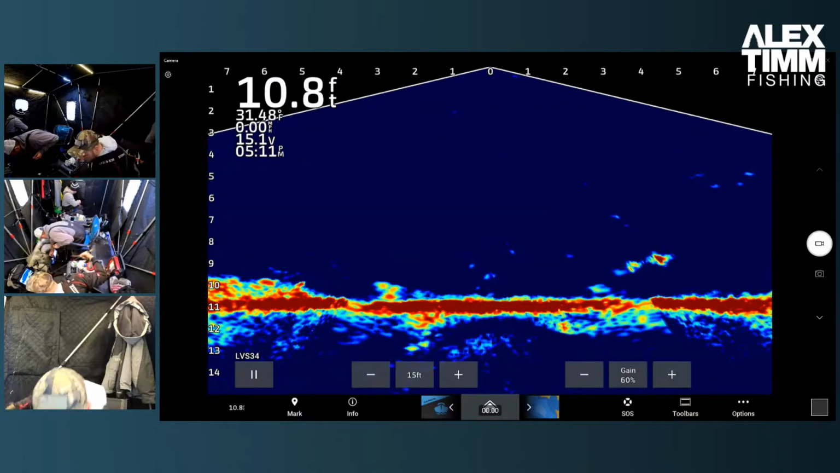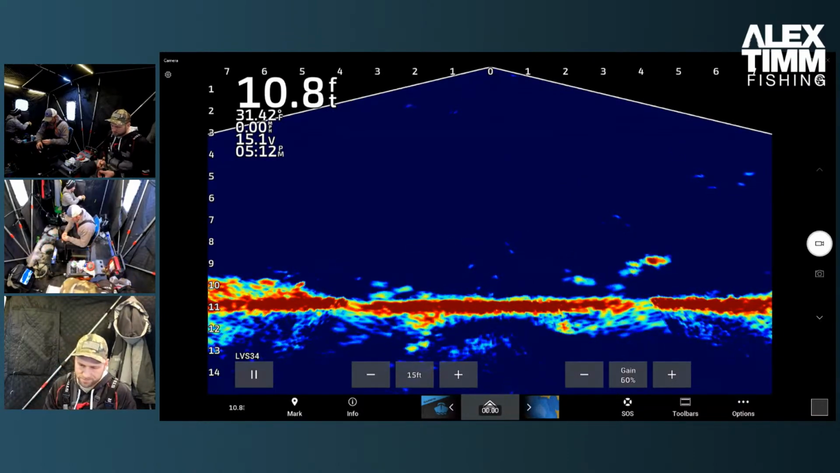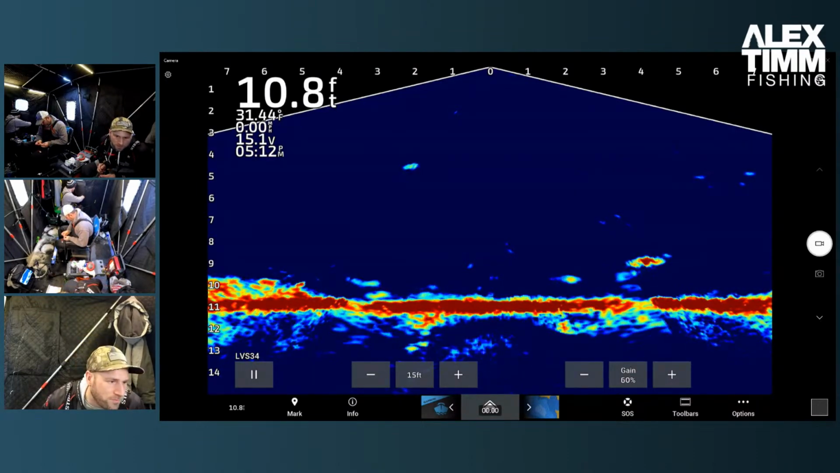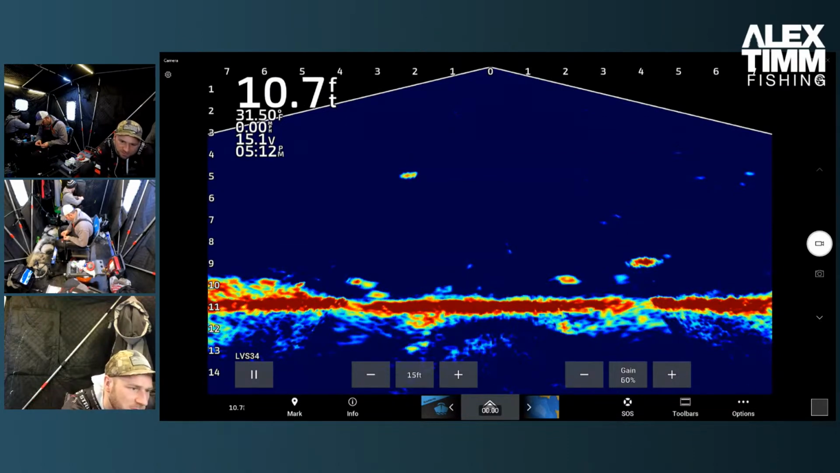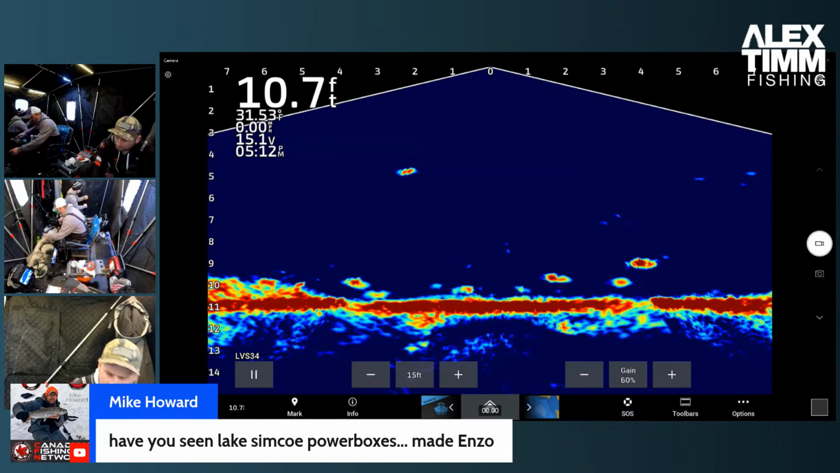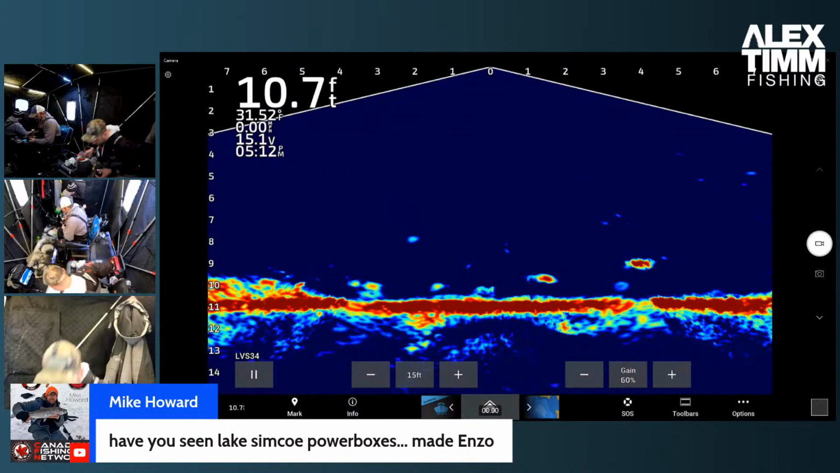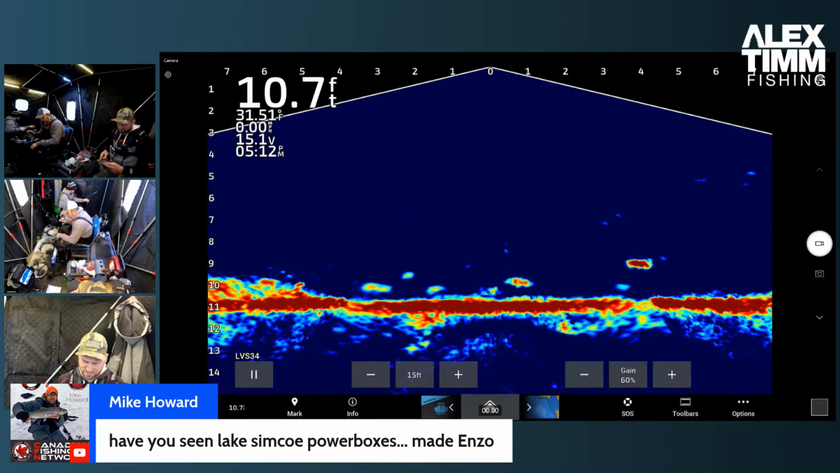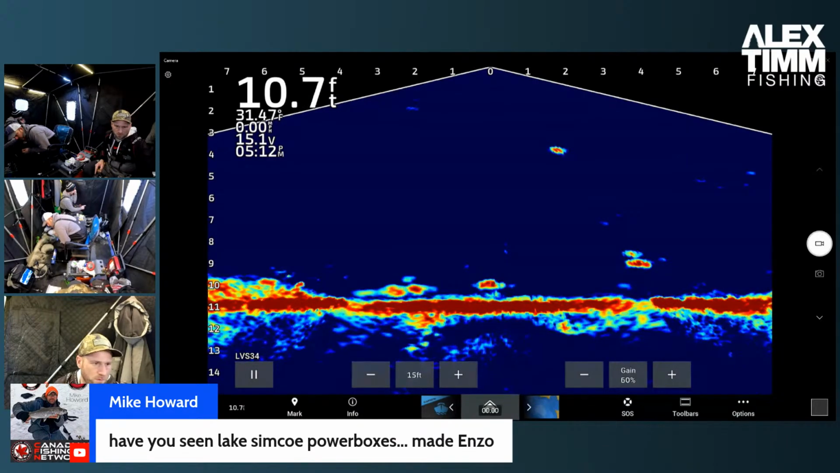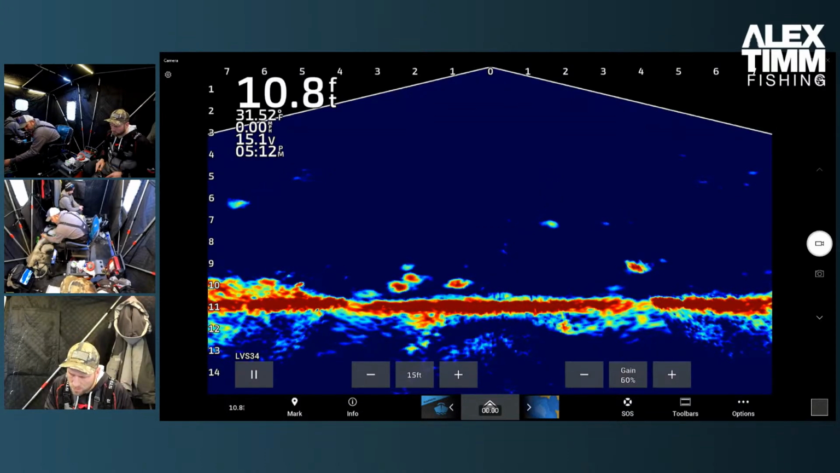All right. Crappies yet? Oh, Sunny. Kyle got another sunny. Have you seen Simcoe power boxes? I have not. Might have to look them up. Simcoe sounds familiar, but I don't think I've seen any power boxes from them. Oh, let's get. Come on. Take that thing. Come on, where's the crappies? Here we go. See some crappie come in. Let's go.